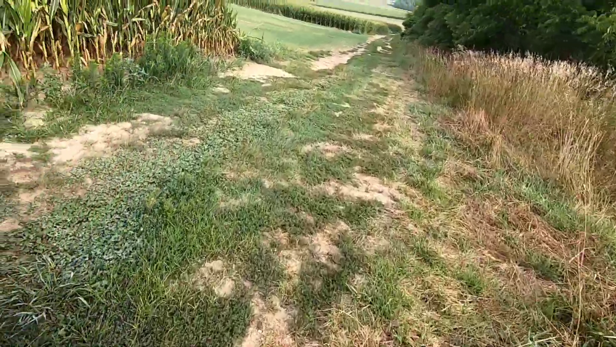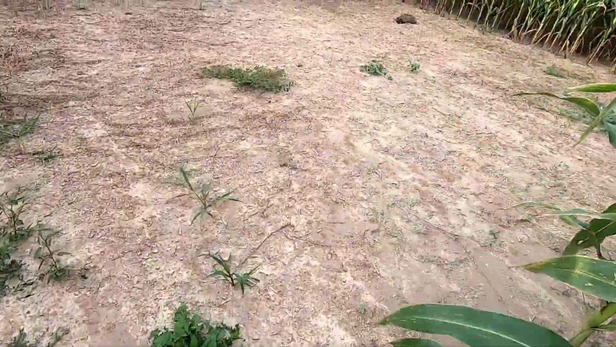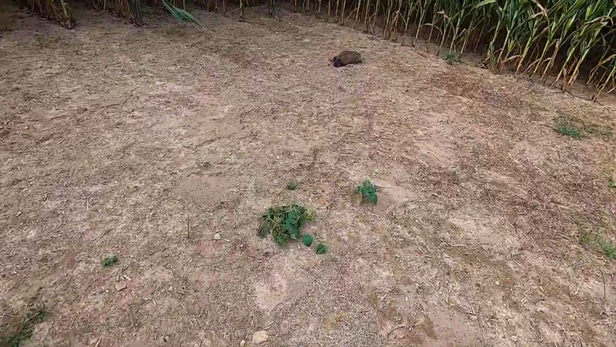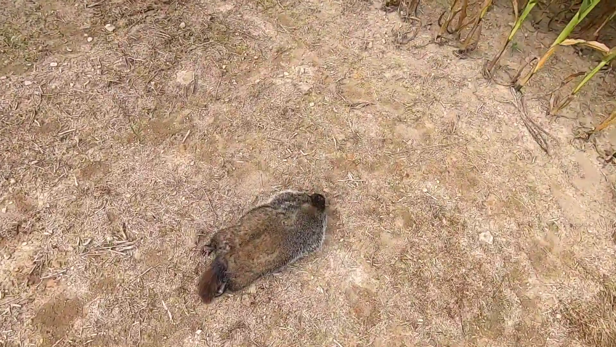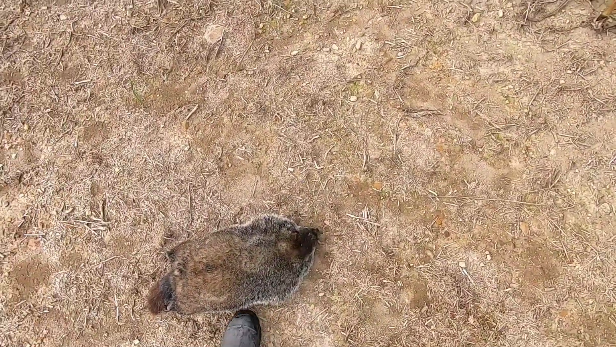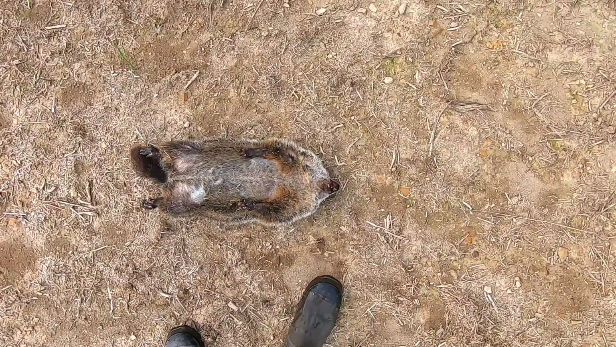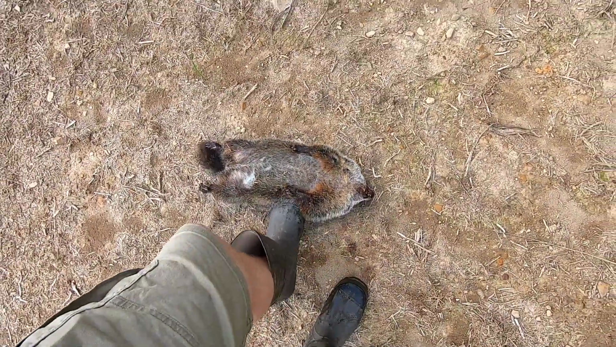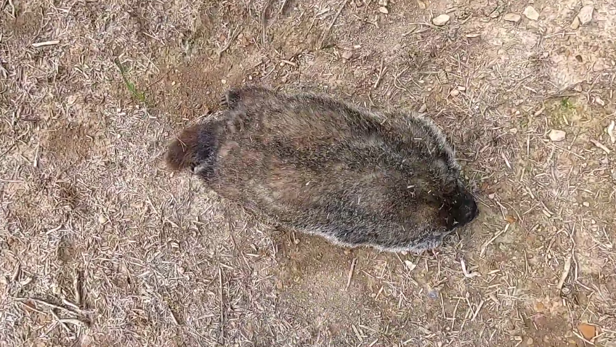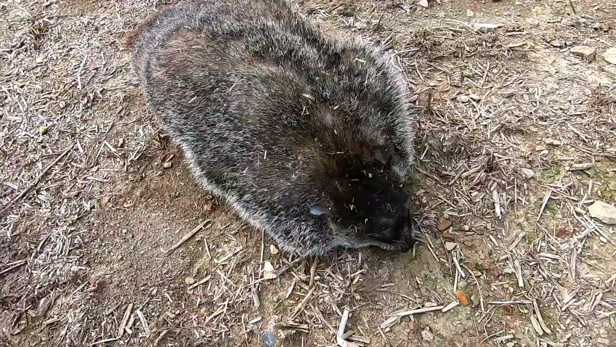Somebody smoked a big groundhog over here. I don't know why they laid it in this weird spot, but that's a pretty big groundhog that somebody shot. I'm sure he just didn't die on his own. I don't even see a bullet hole in there. Must have been a pretty small caliber.